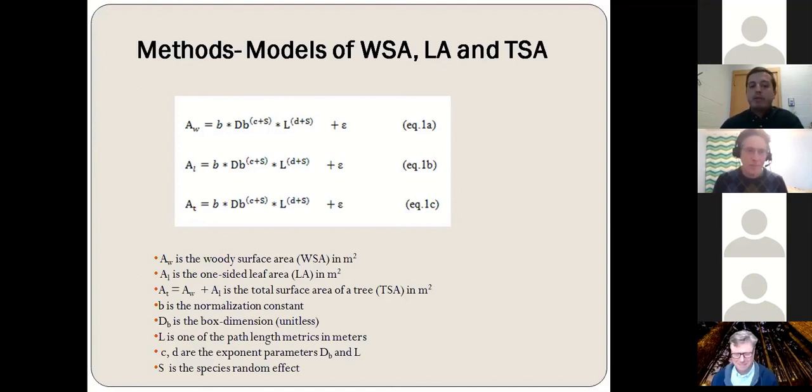L is one of the path length metrics in meters, which is actually a Euclidean metric because it's simply the length of all these different paths through the branching network of a tree. Then C and D are the exponent parameters of the box dimension and the length metrics. And S is the species random effect, because we also wanted to consider how the different species affect the three surface areas.